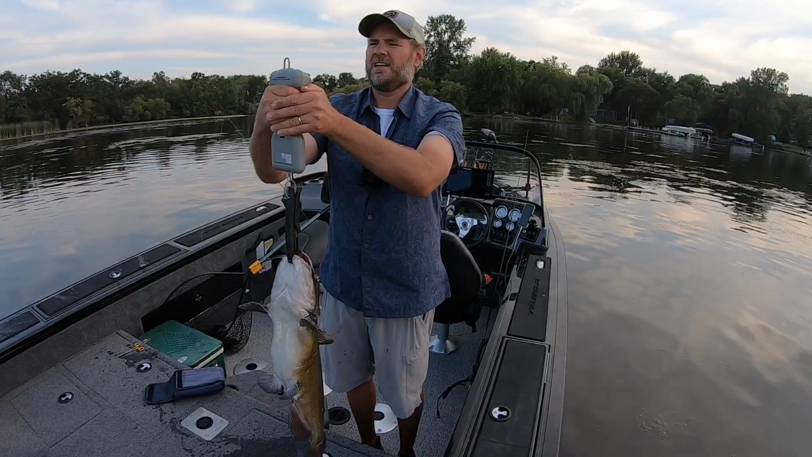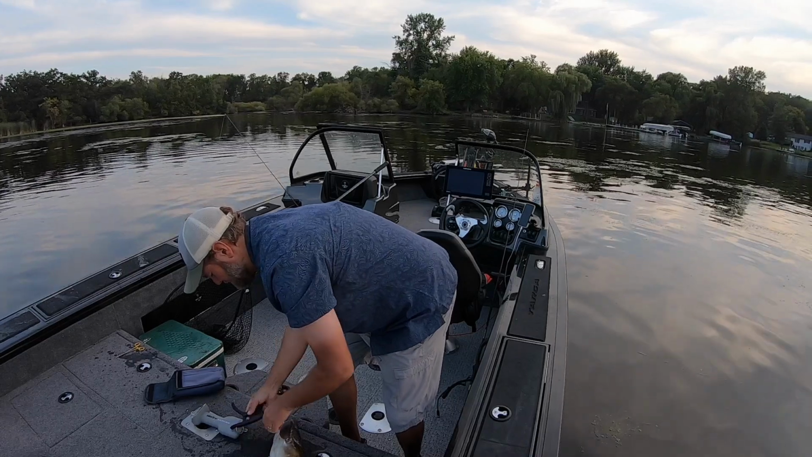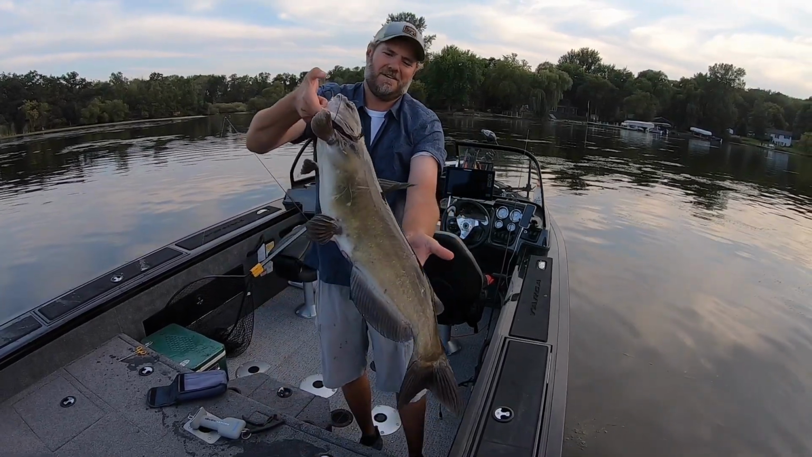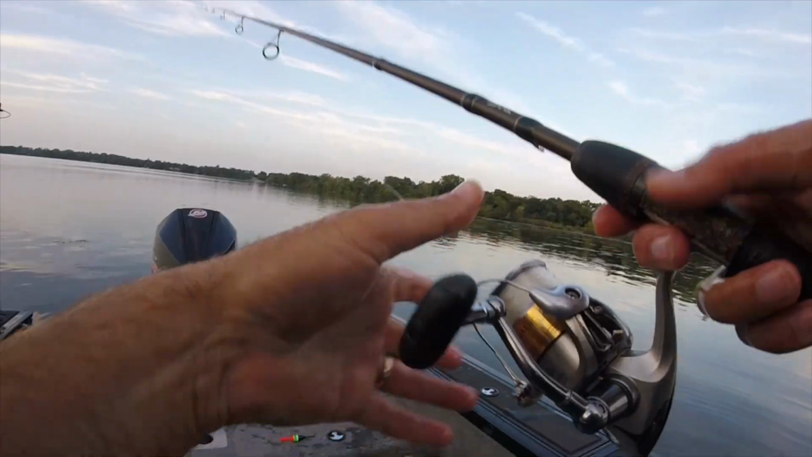He is 8 pounds 6 ounces. 8 pounders are the small ones. All right, buddy. Isn't that awesome? Okay, here you go, buddy. All right, he's ready to go. See ya, buddy.